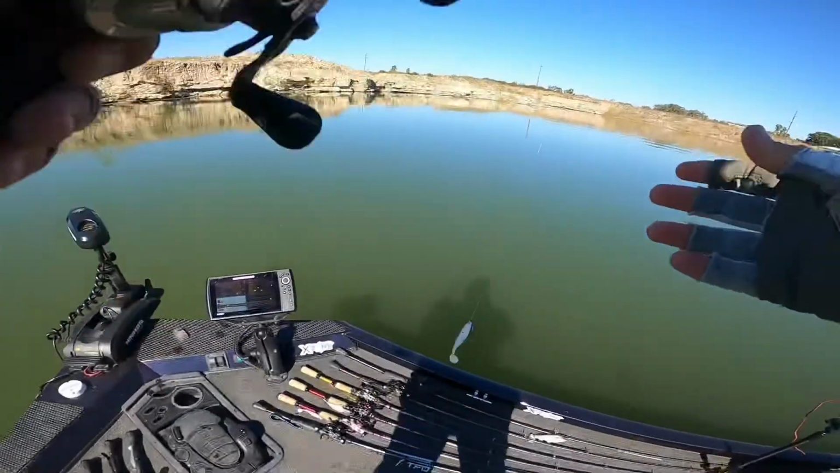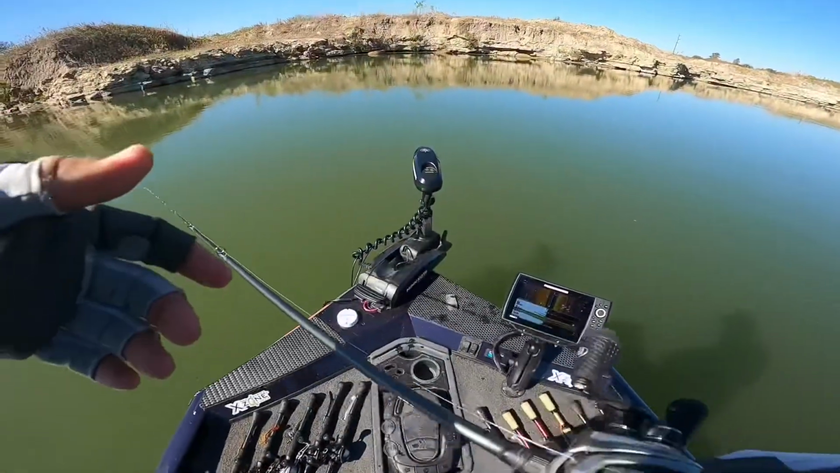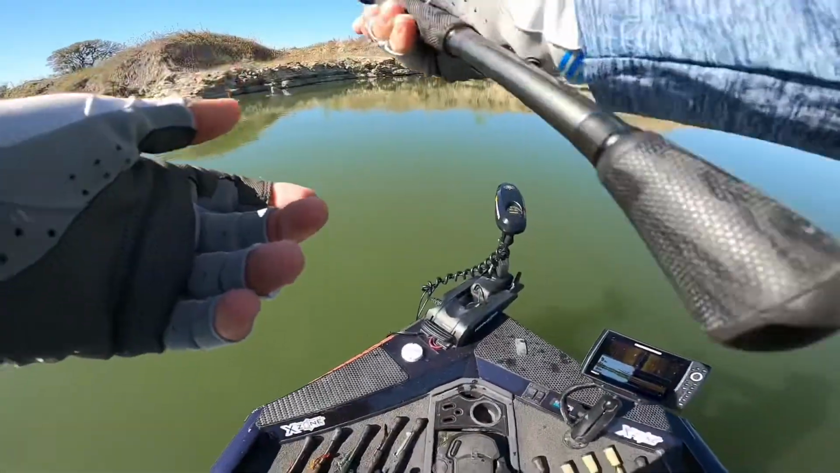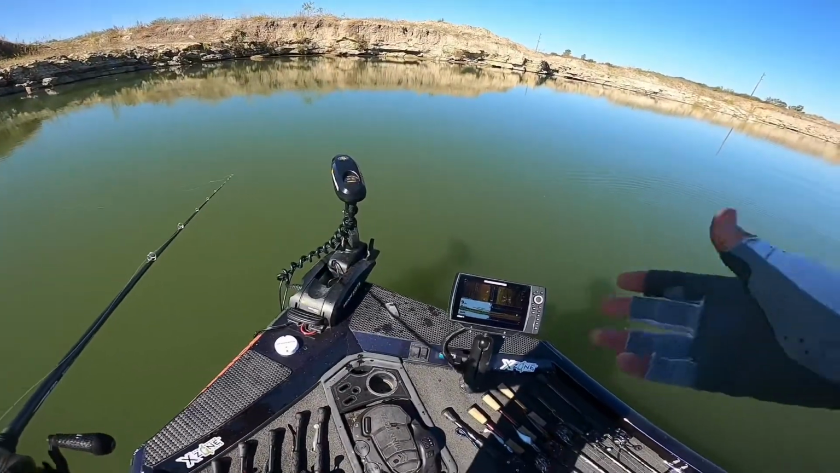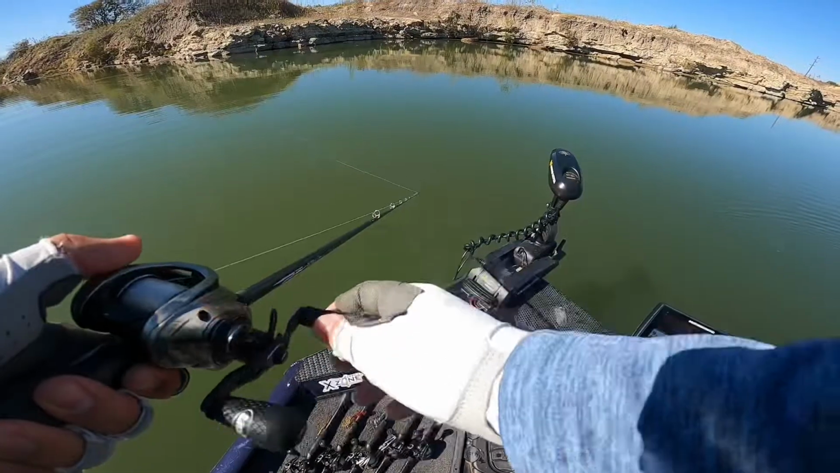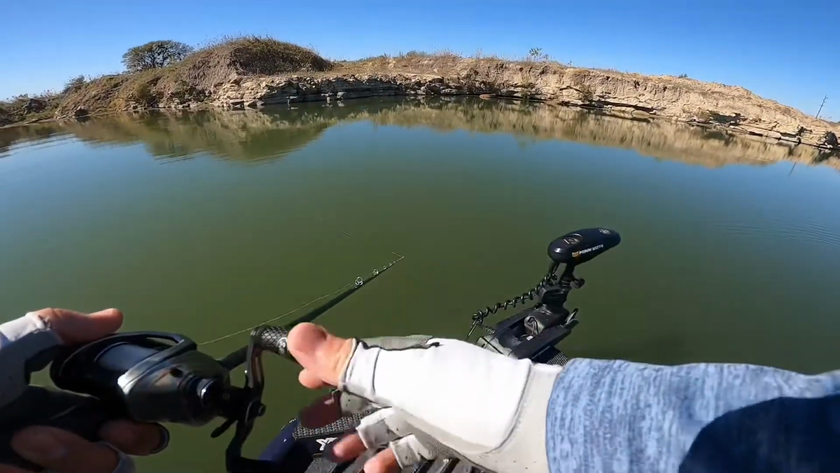You can see there's no clouds, not a cloud in the sky. Sunny day. Cool water temps in the 60s, right after this cold front came through in Dallas. And I think that's got them kind of messed up a little bit, but they're still feeding. It just took them a while this morning to get warmed up. But I think I found an area where they're eating out here.